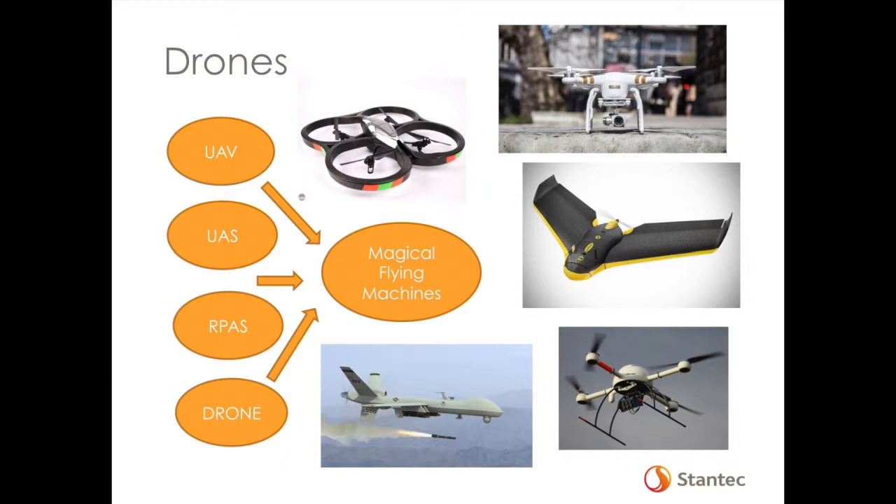Our little system is this: basically a 3-pound foam plane with a camera. We typically go with the UAS designation. There's unmanned aerial vehicle and unmanned aerial system. This on its own is a vehicle. This coupled with software is considered the system. So we typically go more with UAS. RPAS, I don't know, they dreamt up another acronym for remotely piloted aircraft system. It's all the same thing. They're magical flying machines is really what they are.